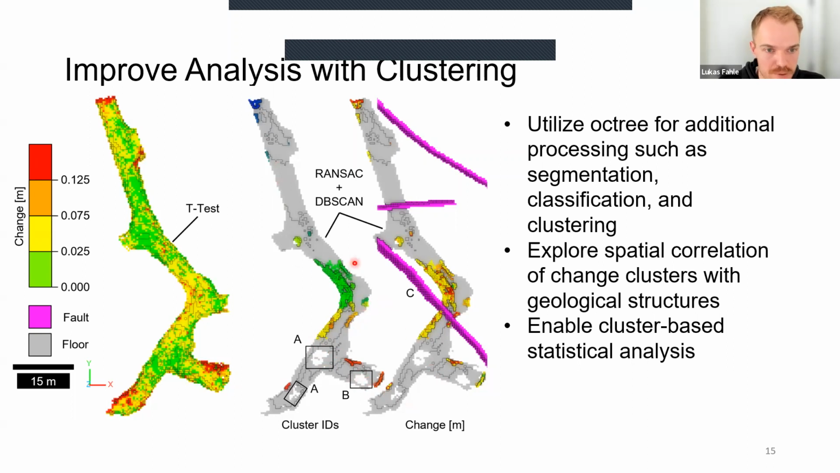What you can also see is after the DBSCAN clustering algorithm, you end up with these regions here that have fairly high concentrations of change. We filtered all changes that are lower than 2.5 centimeters before and then clustered them. And if you do that, you can see that these change regions here correlate to these areas on the left. And you can see that they correlate quite nicely with the intersection of the fault here.